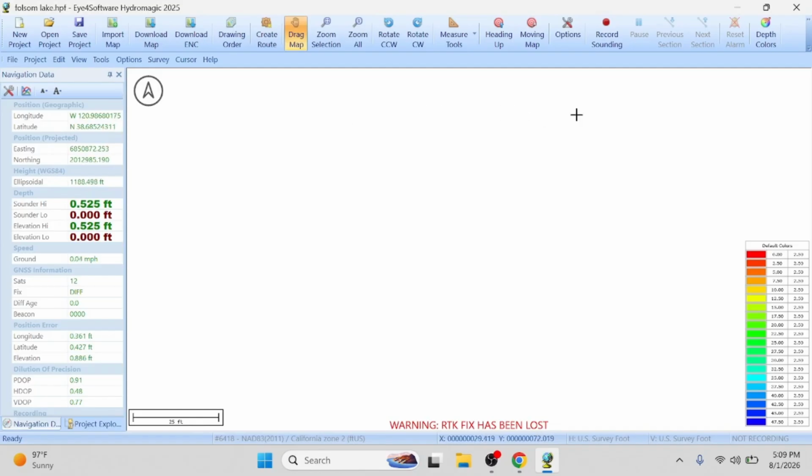So right now, all that we would do, if we got down to the lake, whether you're in a Bathycat or on a boat, is hit record sounding, okay? Raw 1 is recording right now. See that? So we're recording, and if I ever wanted to pause, I could pause, and I could unpause.